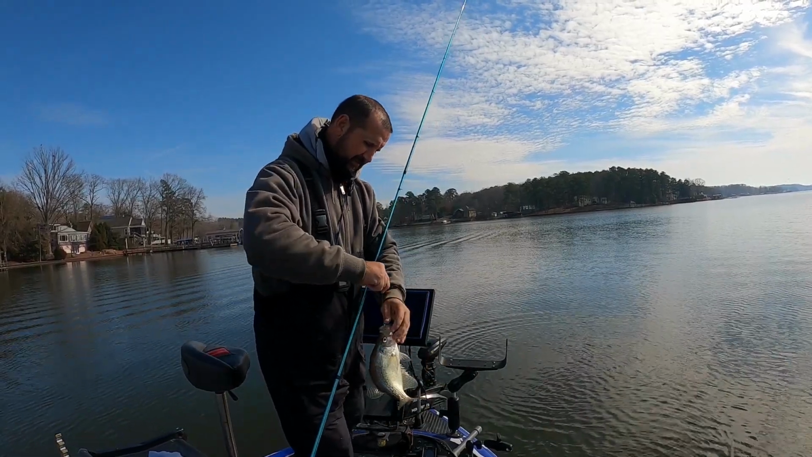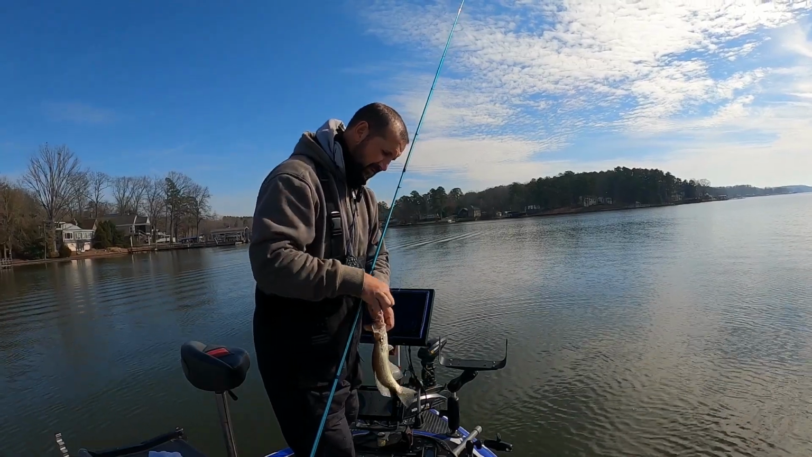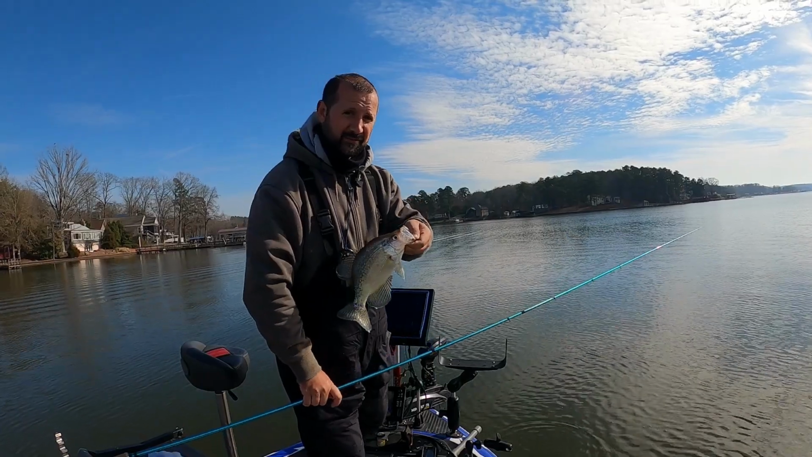Like I said, I keep saying it, the schooling fish are not near the size as the singles. This one come out of a school. Got to find them singles.